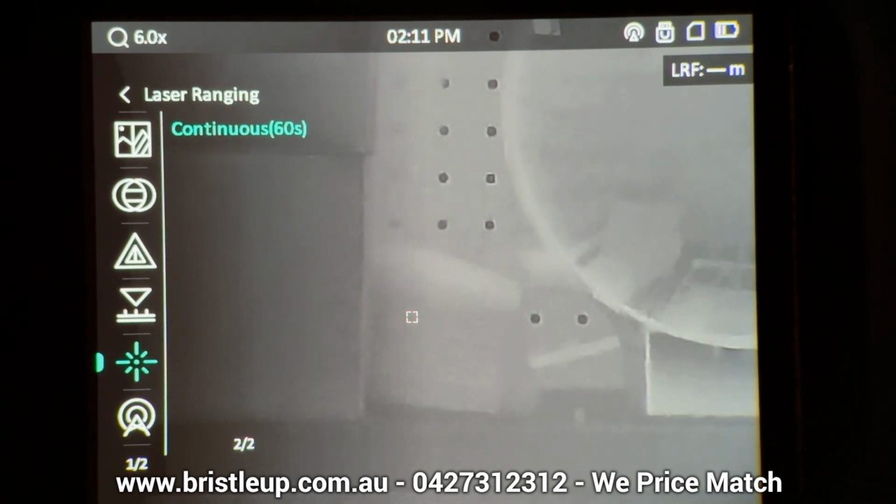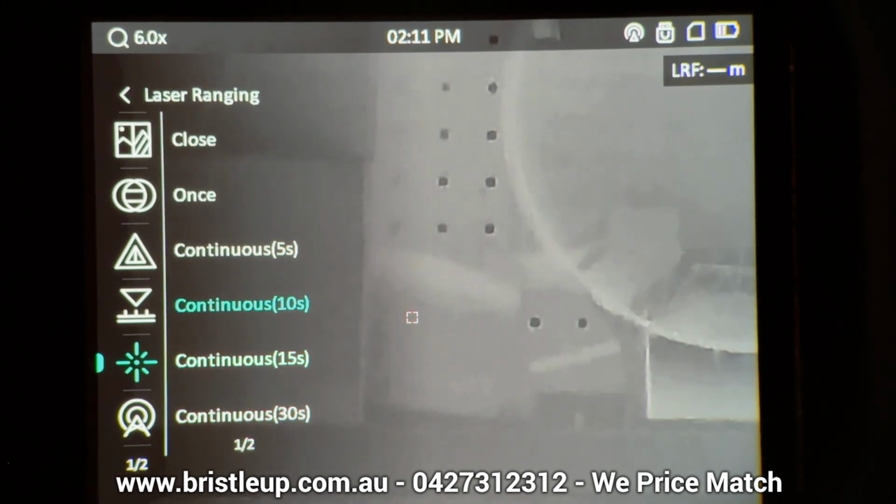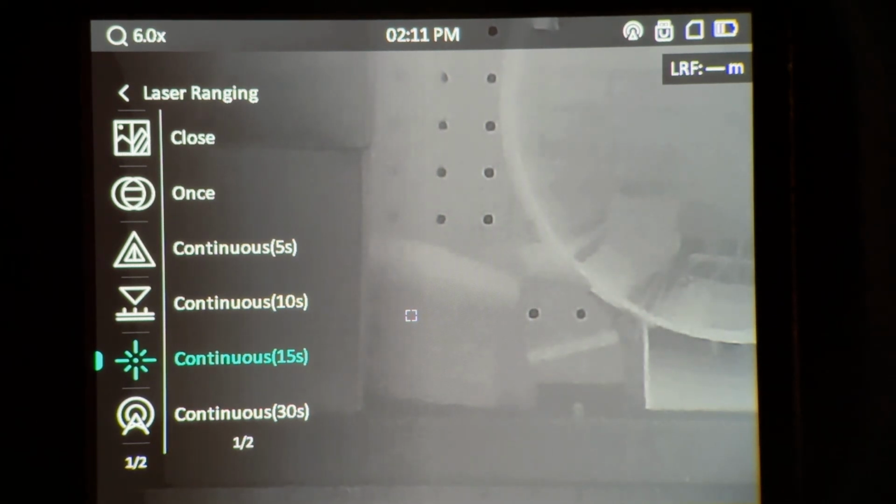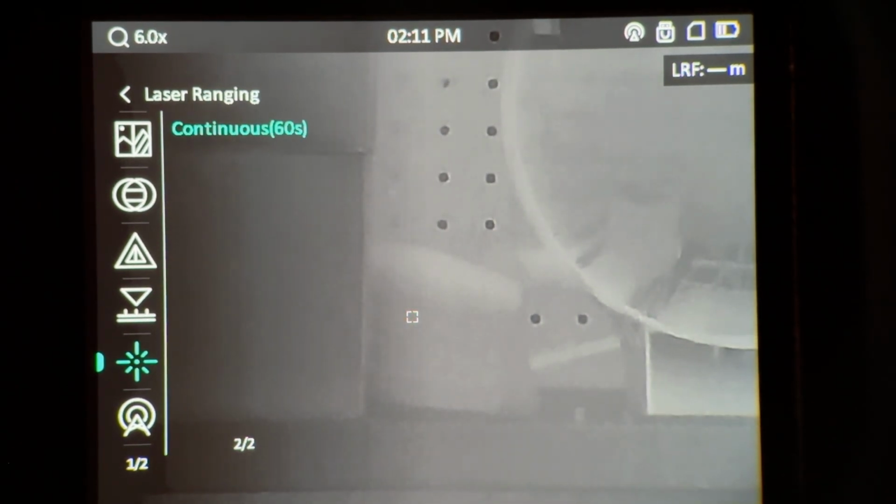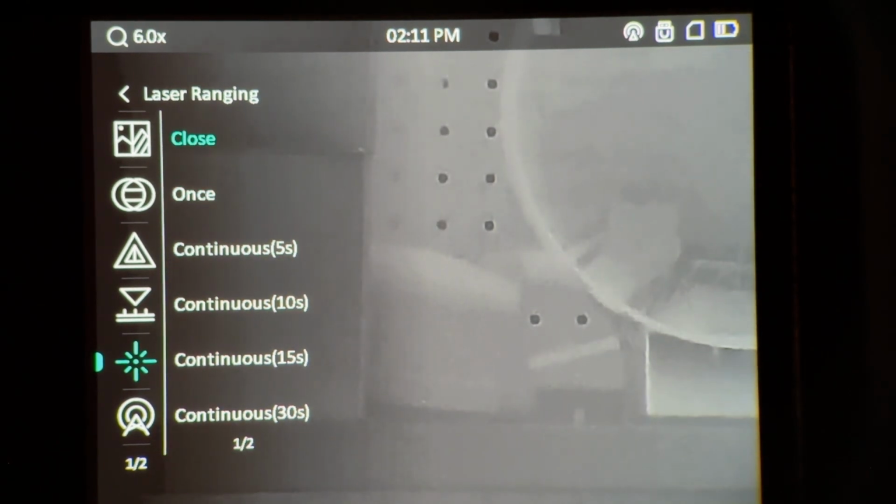Now unfortunately they don't have a continuous always on range finding mode. I've been asking for that for quite some time and they still haven't done it, so I don't know if they will do it. Now the reason that we would like that always on range finding option is for those that hardwire this thermal, will be able to see the range finding on the screen without having to keep turning it on every time it turns off.